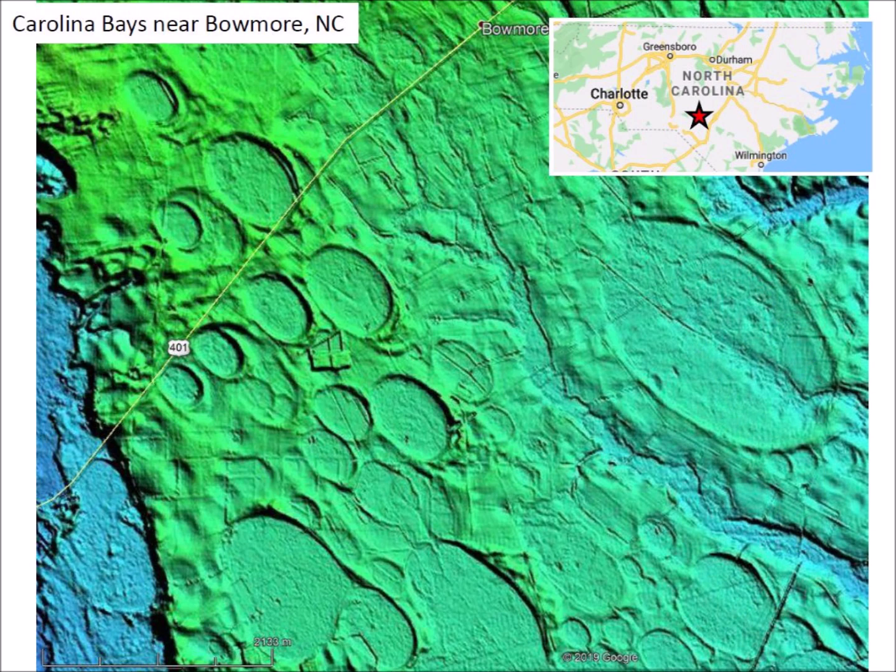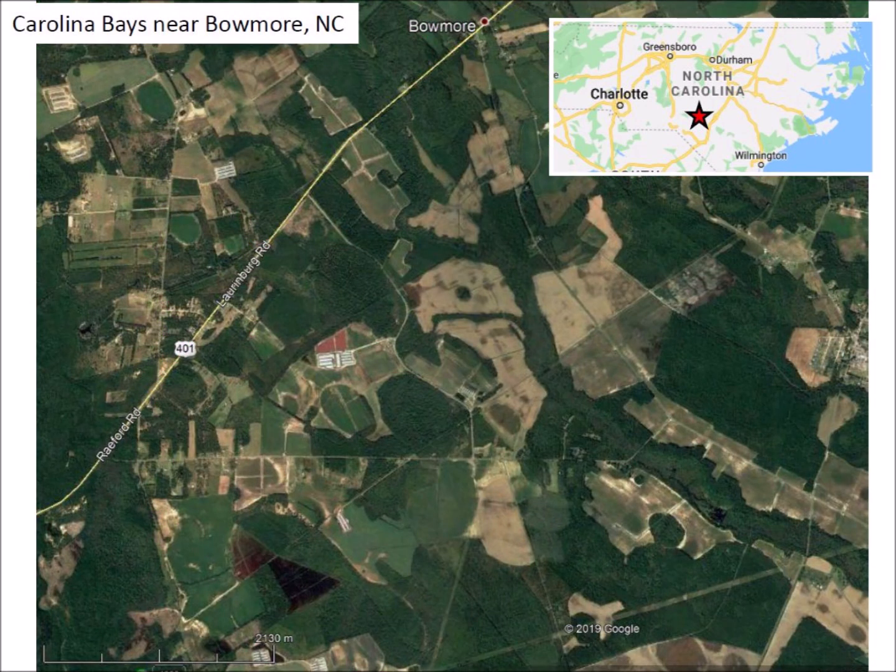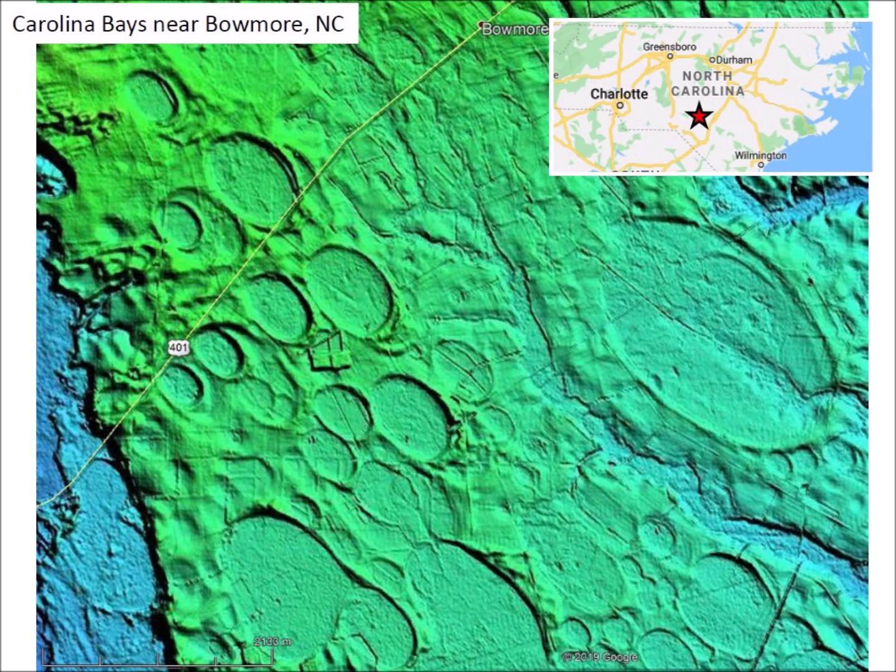There are some very well-preserved Carolina bays near Bowmore, North Carolina. The dimples that cover the surface are Carolina bays smaller than 200 meters that have been almost obliterated by erosion. A satellite view of the same area shows a patchwork of farmed fields, and just a few Carolina bays can be discerned. LiDAR images are indispensable for the study of the Carolina bays.